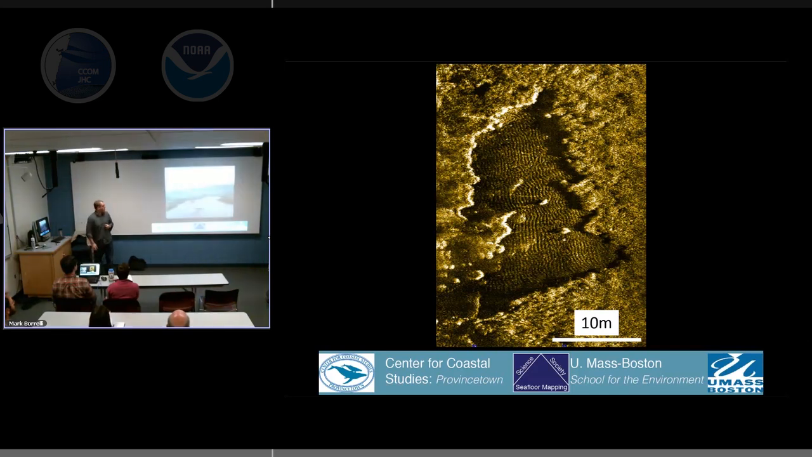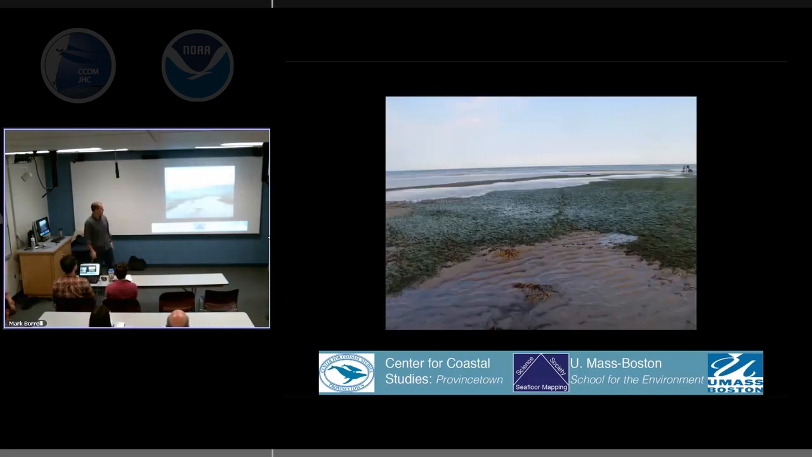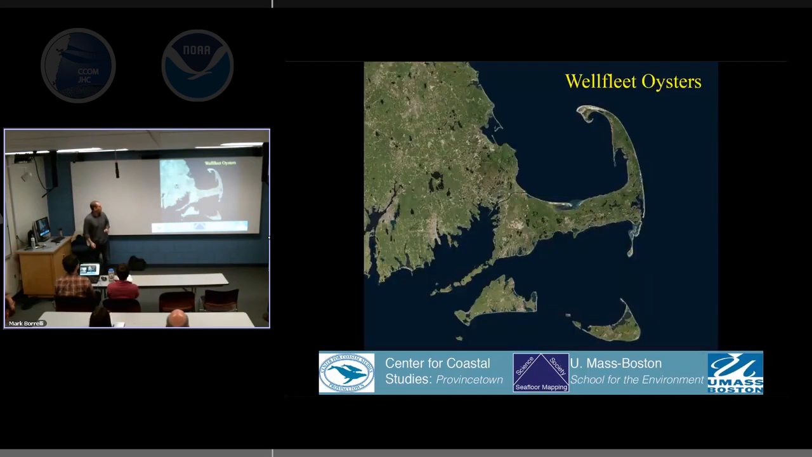And this is the intertidal stuff, just from that same area, not the same exact place, but the same area, just to give you a sense of that particular instrument. You won't be seeing any bathymetry from that instrument here today. I'm trying to impress. All right.